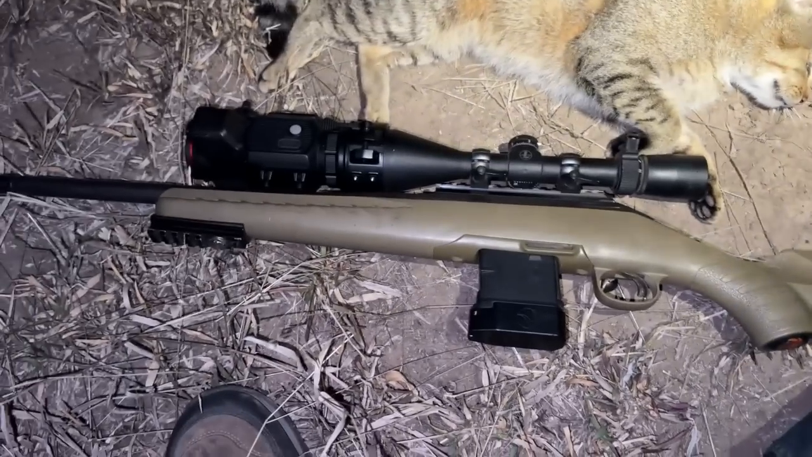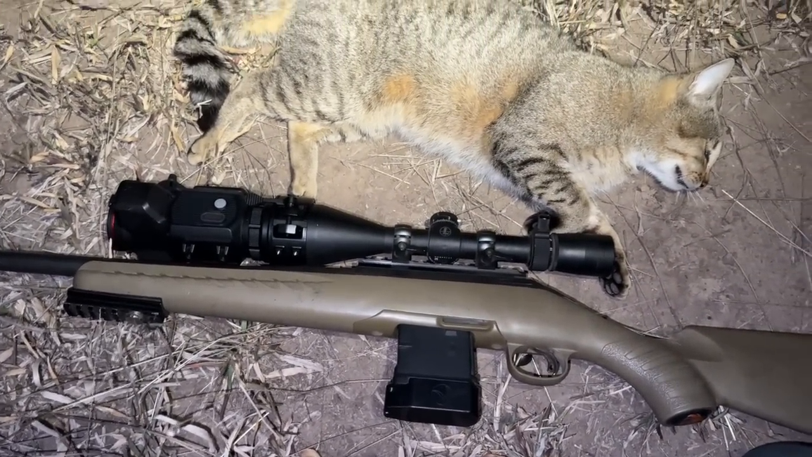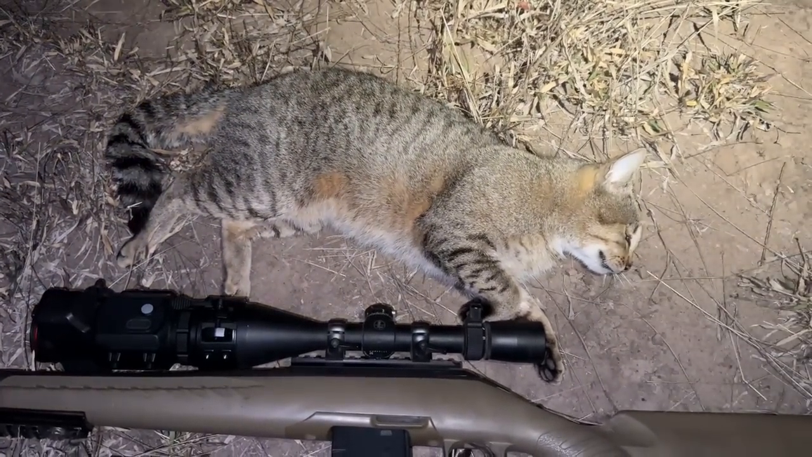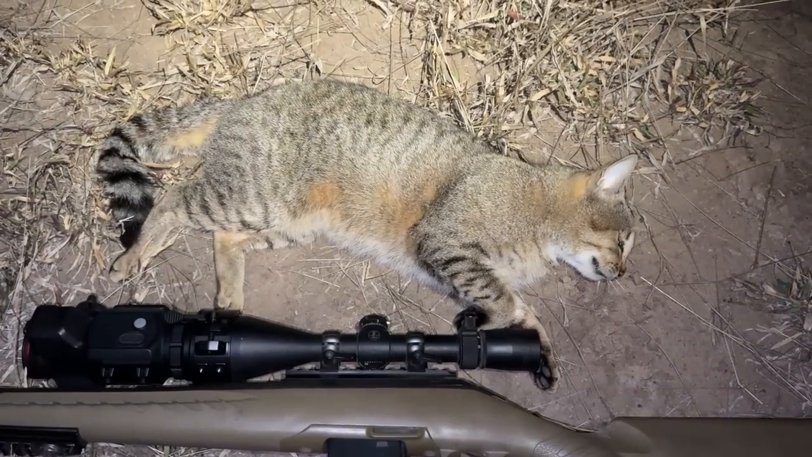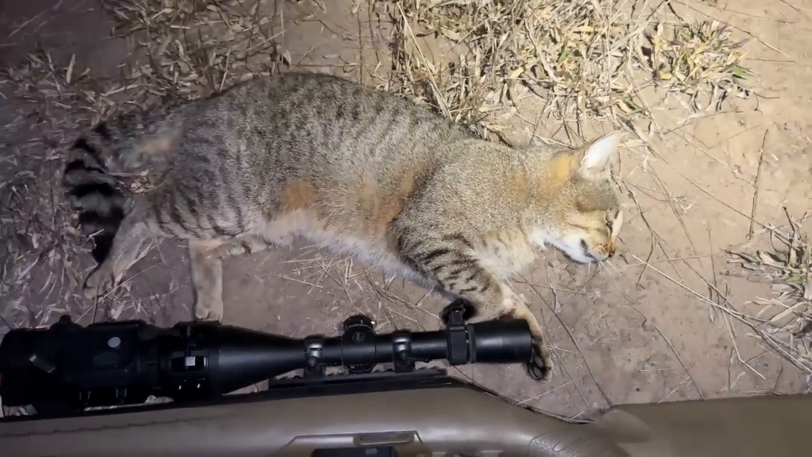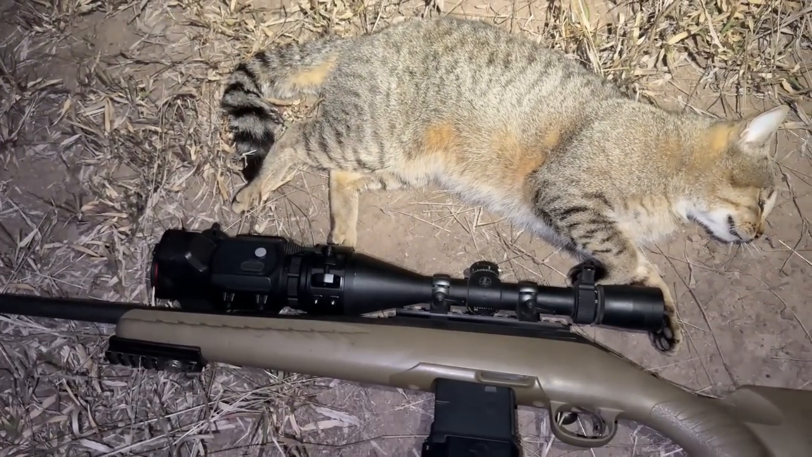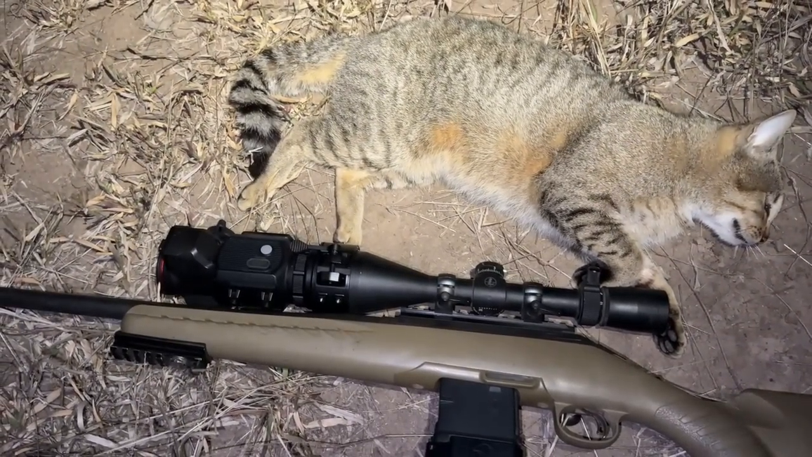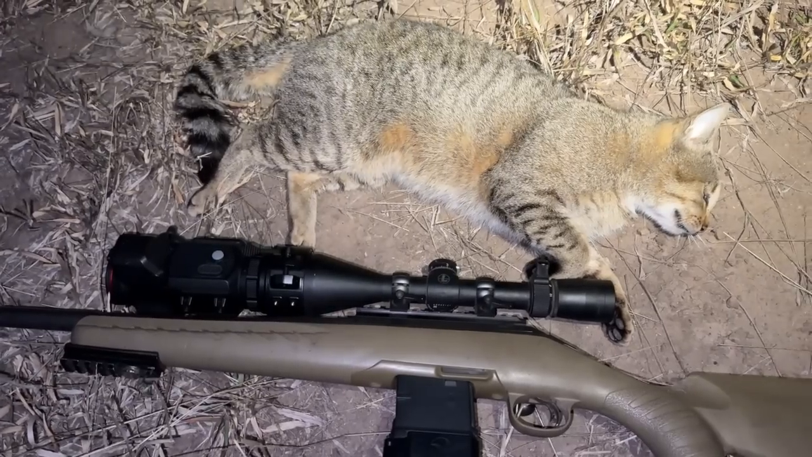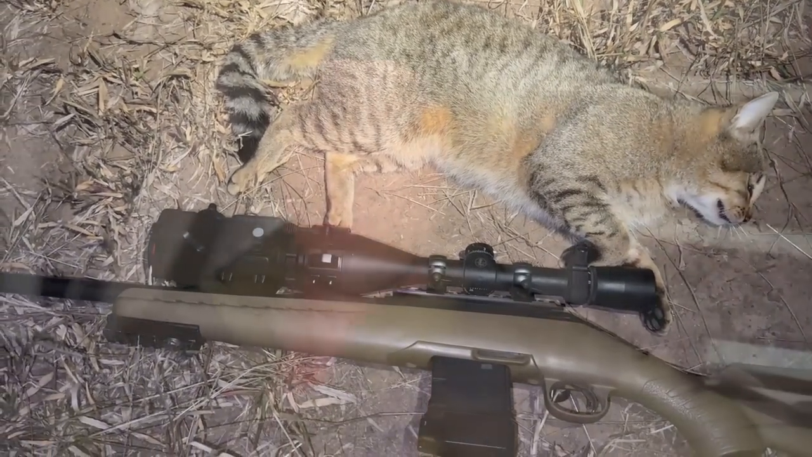Righto, we'll go and scalp her and cut her open and go home and get to bed. But at least the night was worthwhile. No pigs showed up, but I was able to finally get to use this scope on and actually shoot something. Really good little unit, I really like that.